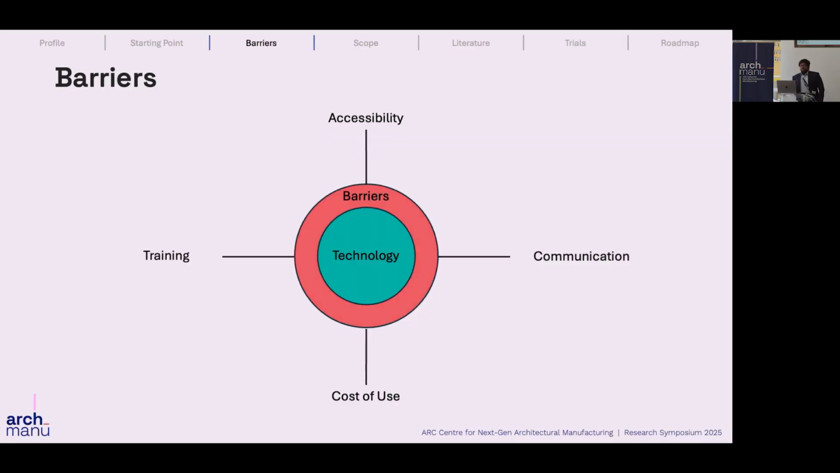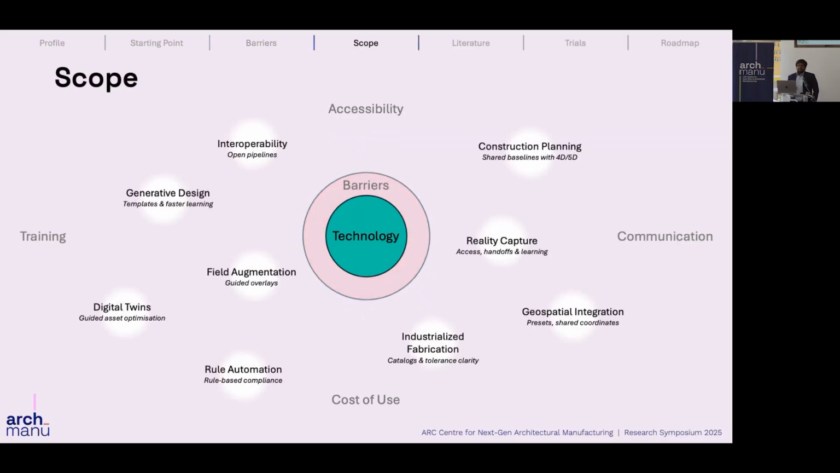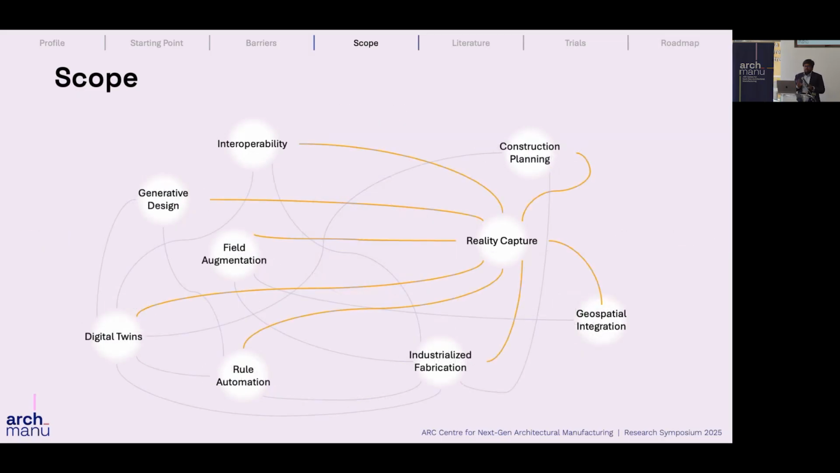So when looking into the literature, I was able to identify that there are many technologies available currently which can address these four main themes of barriers. When looking into the new technology, they can be classified into nine broad classifications. And when further looking into these classifications, it was interestingly found that they are interrelated, and they feed data from one system to the other to get better, efficient outputs.